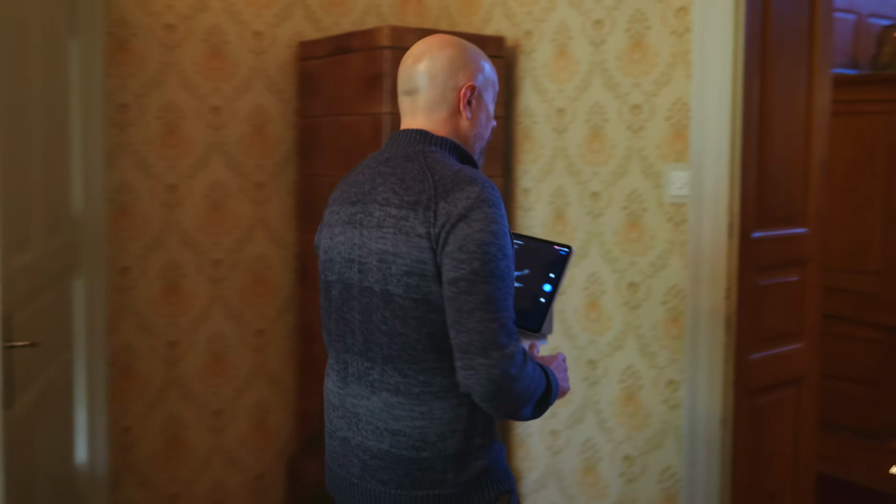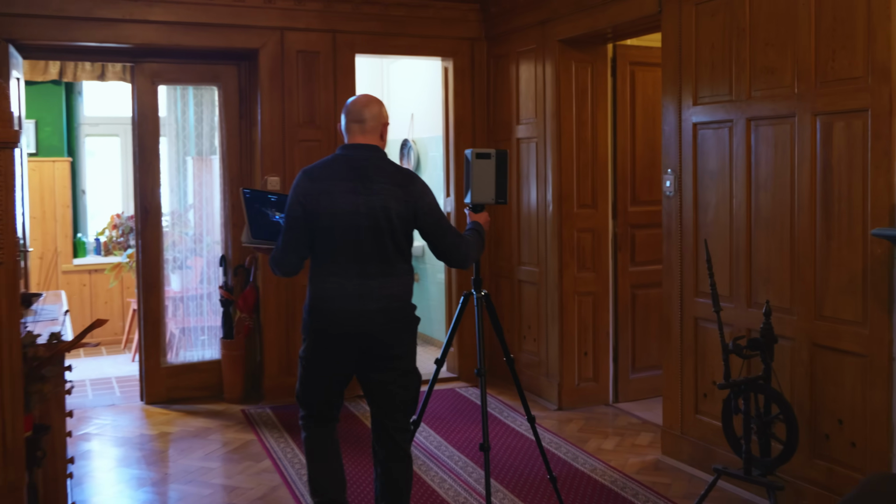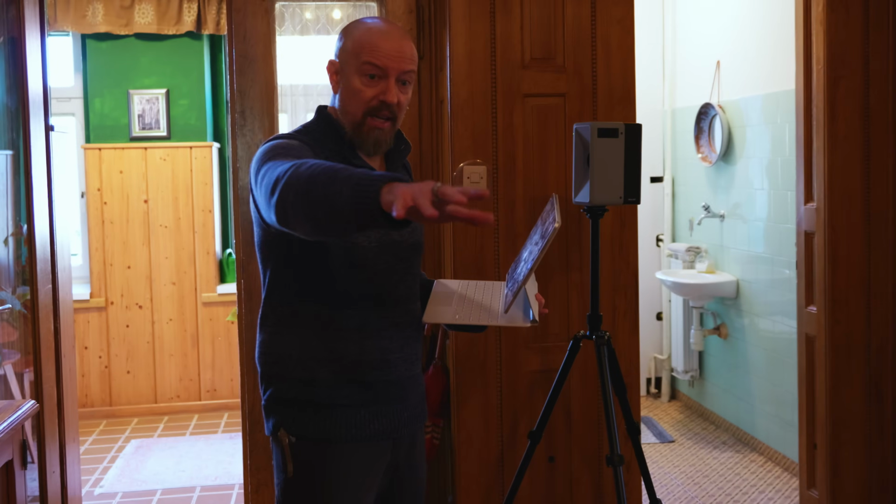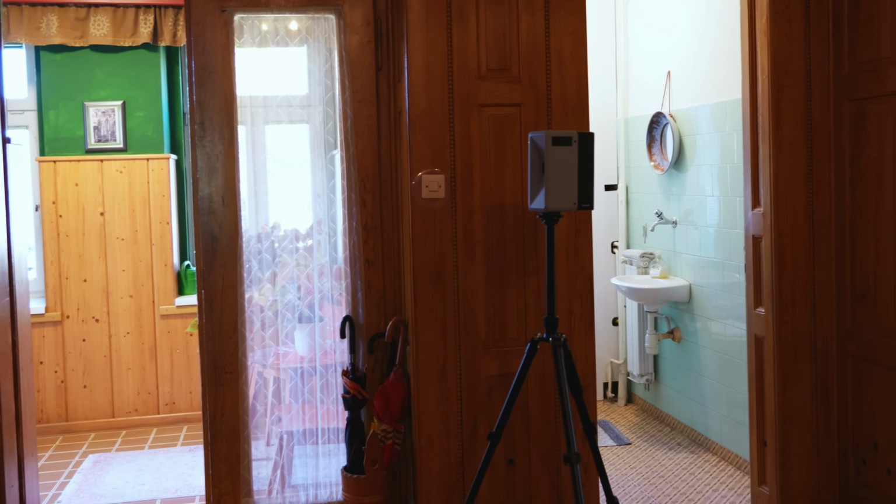All right, the first scan is done, now we've got to move the camera. For this, we're just going to reposition it a little farther away. Let's go down to this end of the room. And then after this, I'm going to move it over to that side, and then we'll start going through the doorways, up the stairs, and everywhere else. Let's get back out of the way.